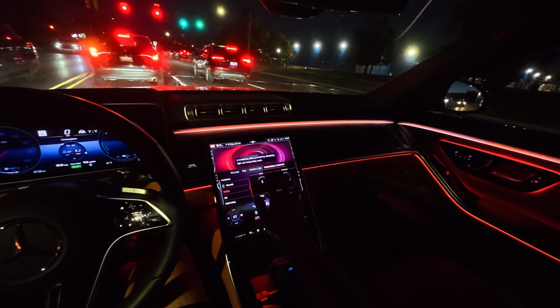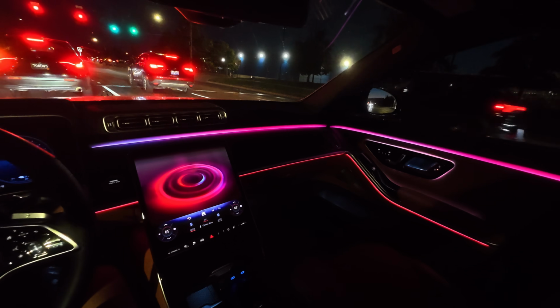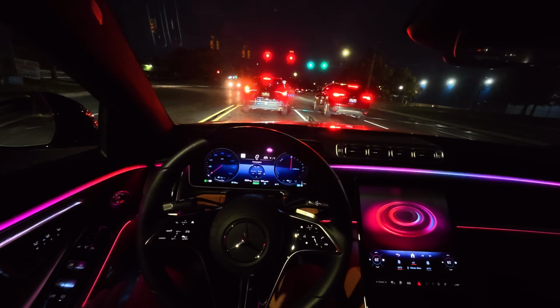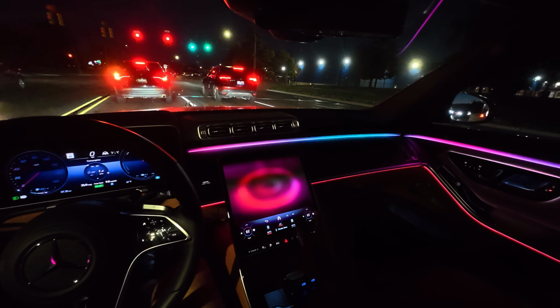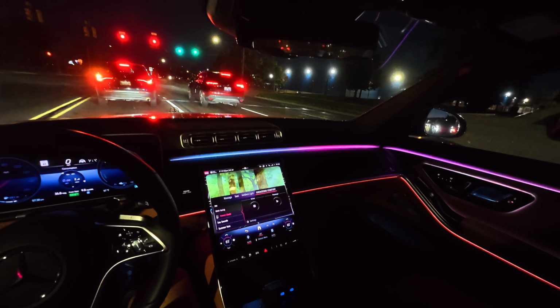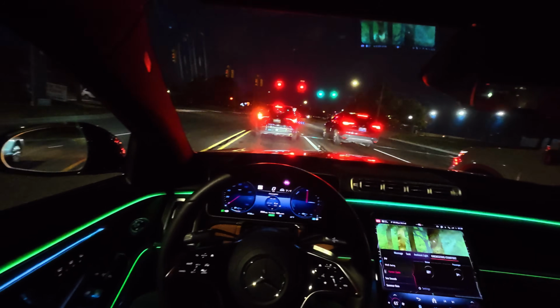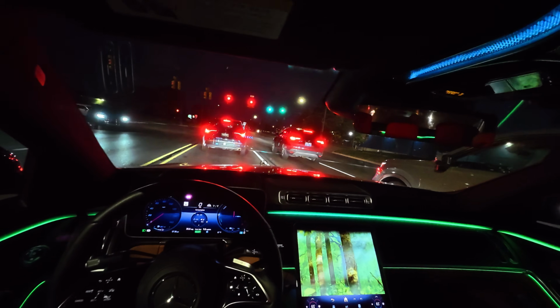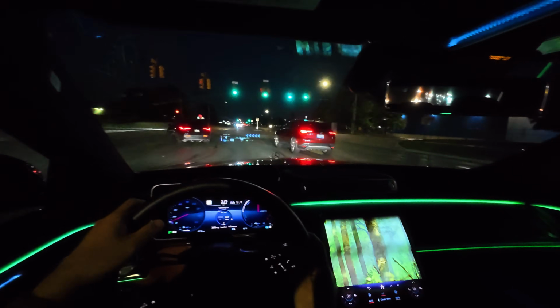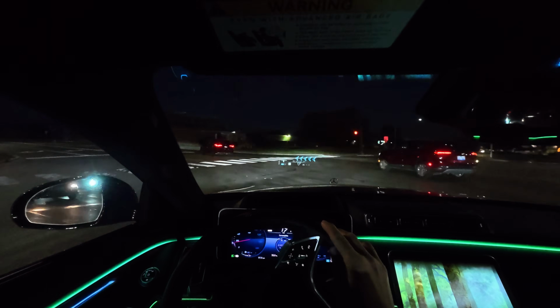Whoa, wow, that's pretty immersive. Whoa. It's like vibrating. It is really using the bass on the Burmester sound system. Forest Glade. Oh, it sounds like I'm in the trees, listening to the birds chirp. Oh, and it stays on when you're driving too. Very relaxing.